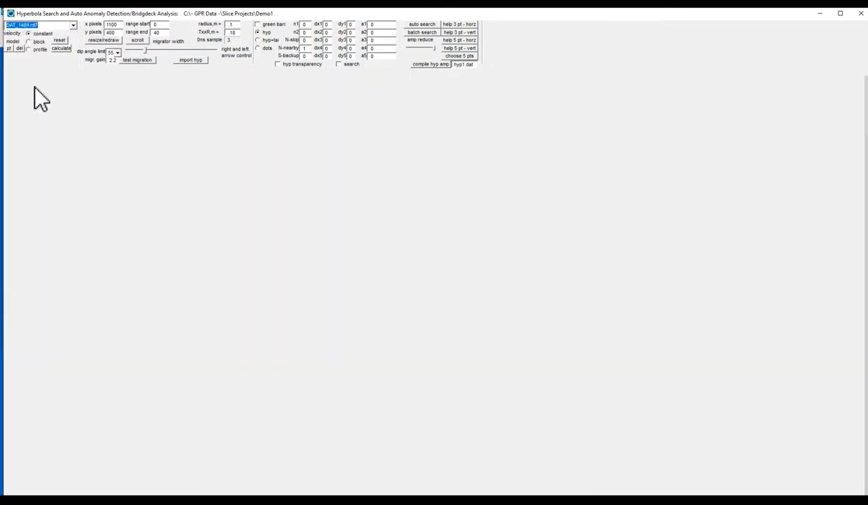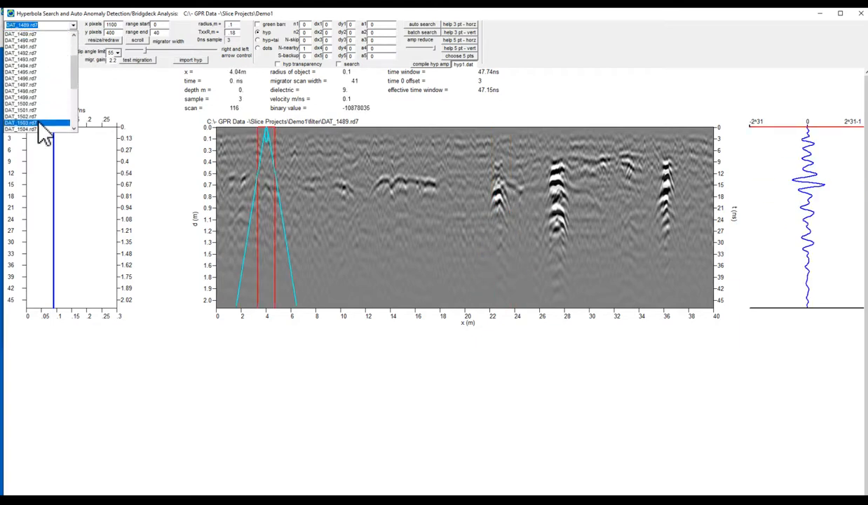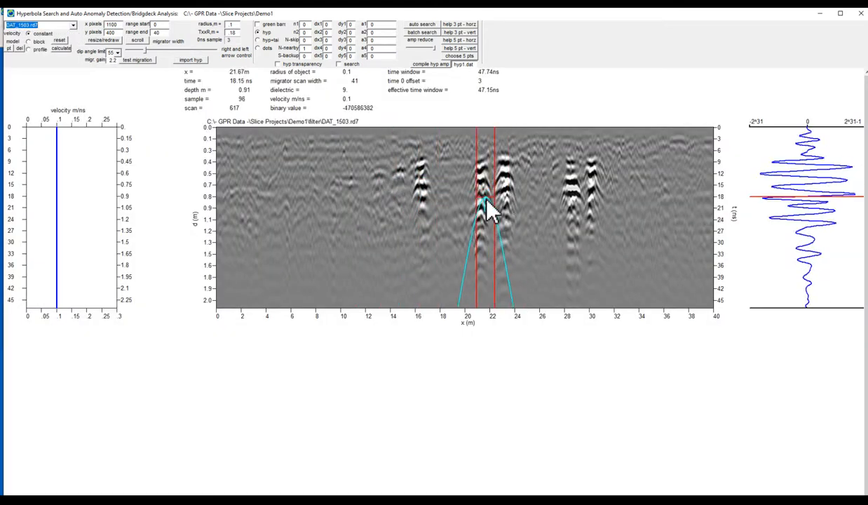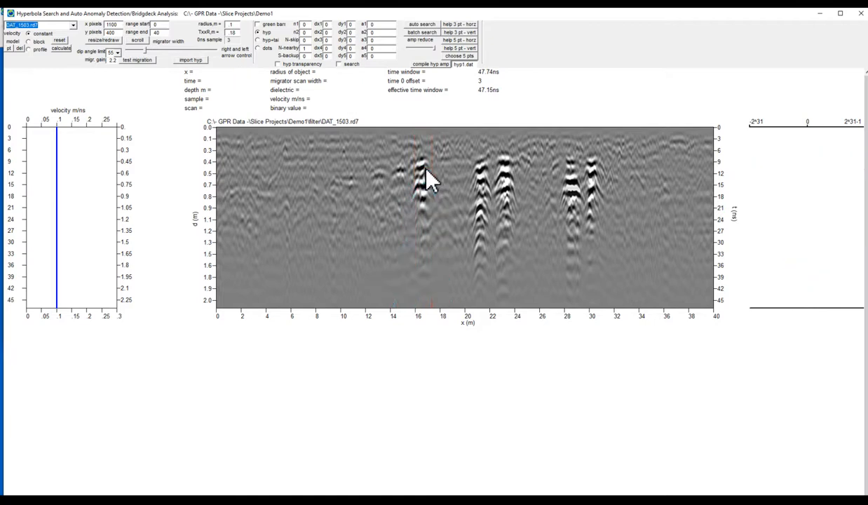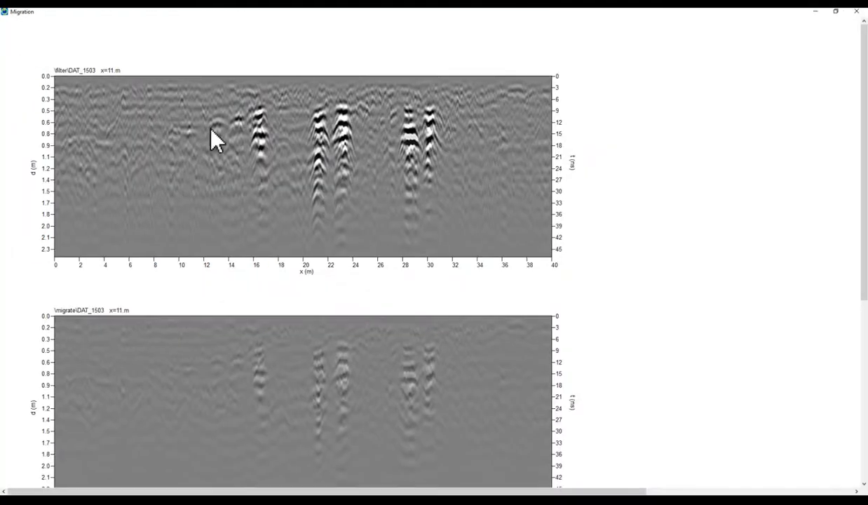And then look for one which has some relatively easy to spot tails. And we can always test it, so we can hit test migration. And we can see that we've tidied up the edges of some of these features.